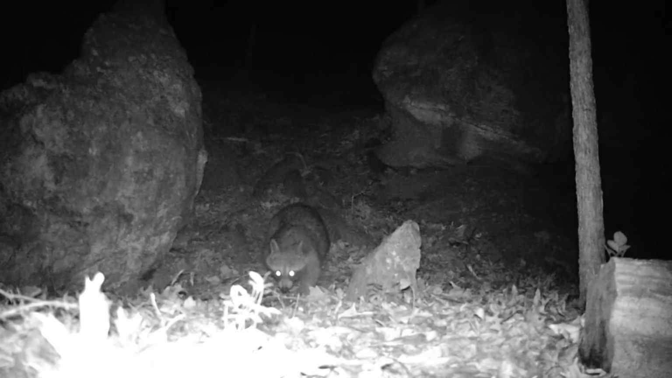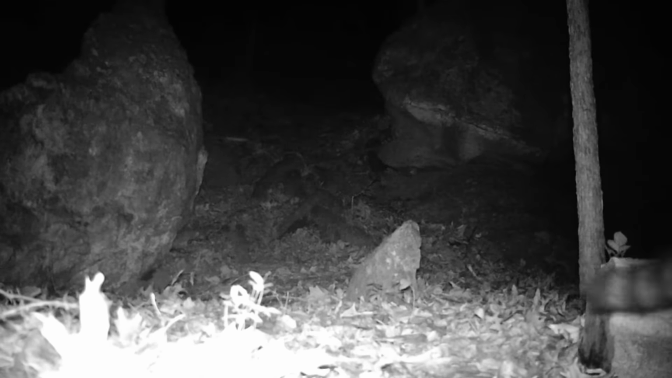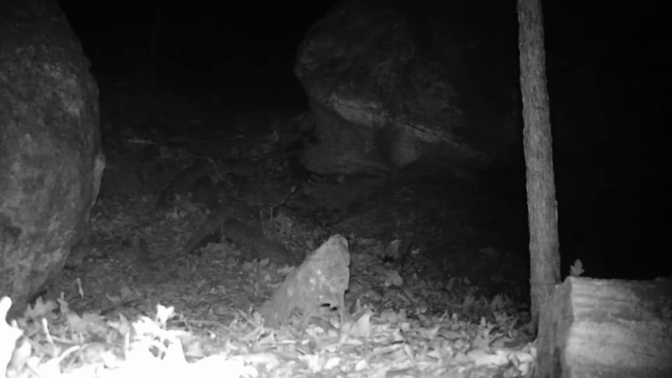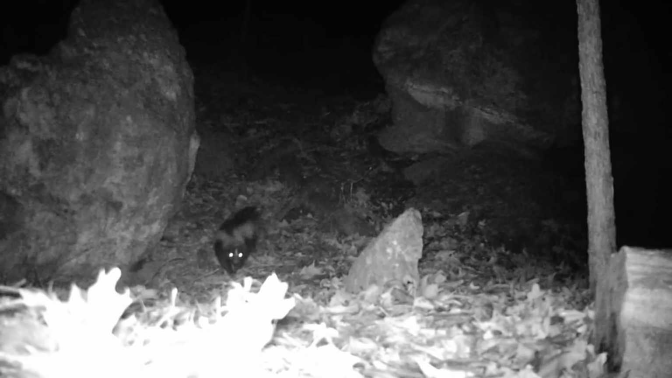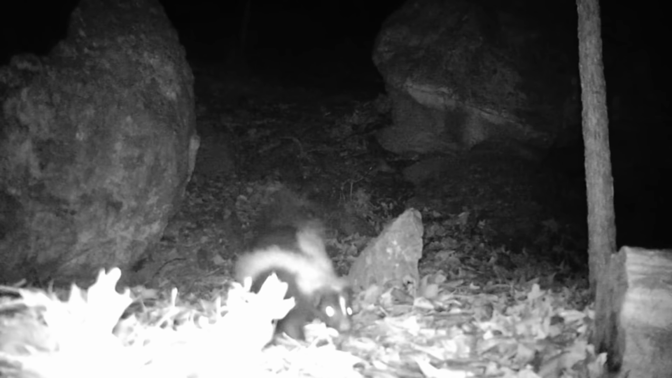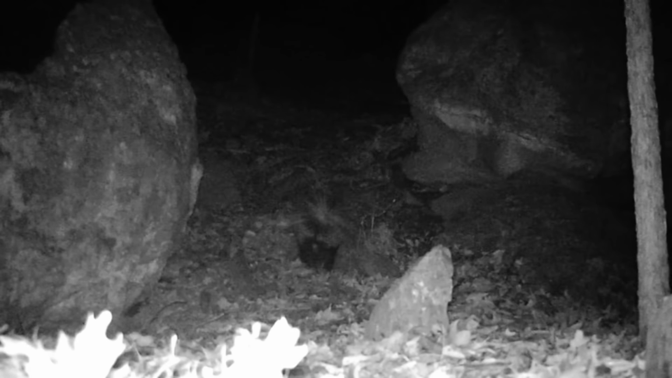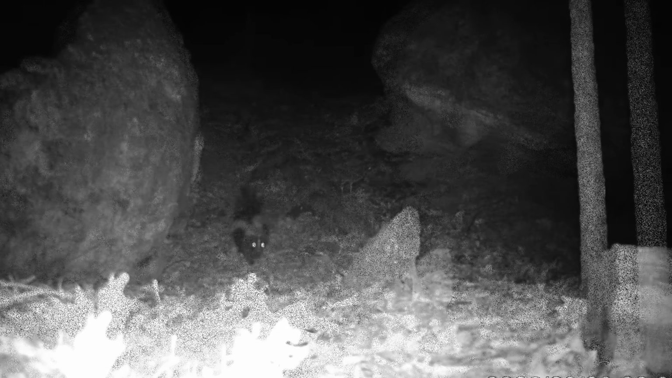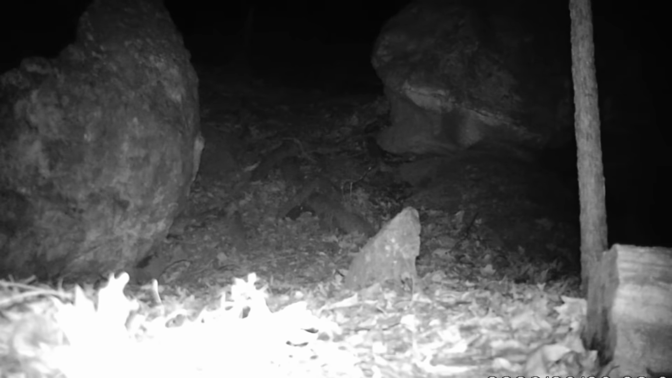Down at the cut, the old coon's moving through. And the deer, night or day. And the skunk's moving around, coming and going. They've been moving around as of late pretty good. It's their time of year for young, too. But I haven't caught no den.